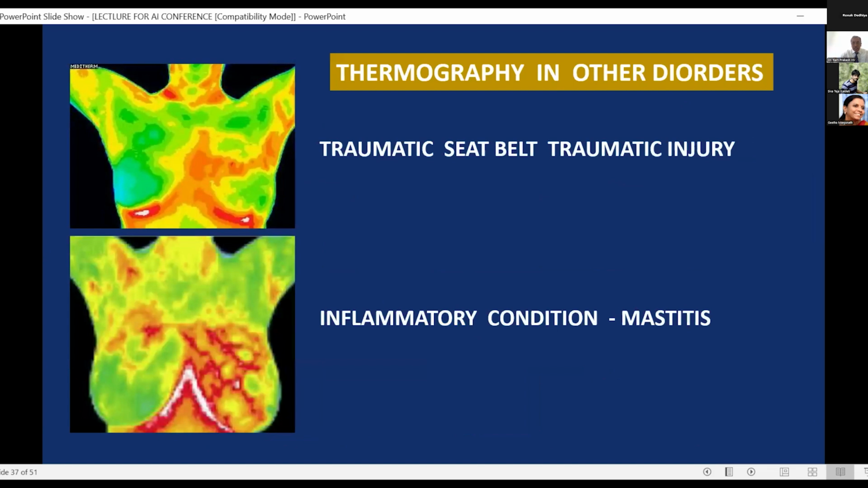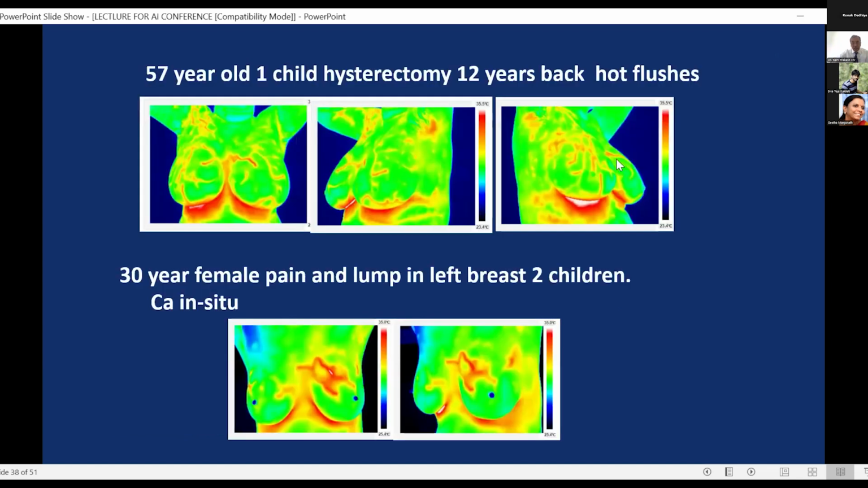Now, what are the conditions where thermal temperature increases? One is trauma, the other is inflammation, and the third is malignancy. There are 3 conditions where a focal rise in temperature can occur. These are traumatic injuries, inflammatory conditions in the breast, and malignancy. Now let's see some of the